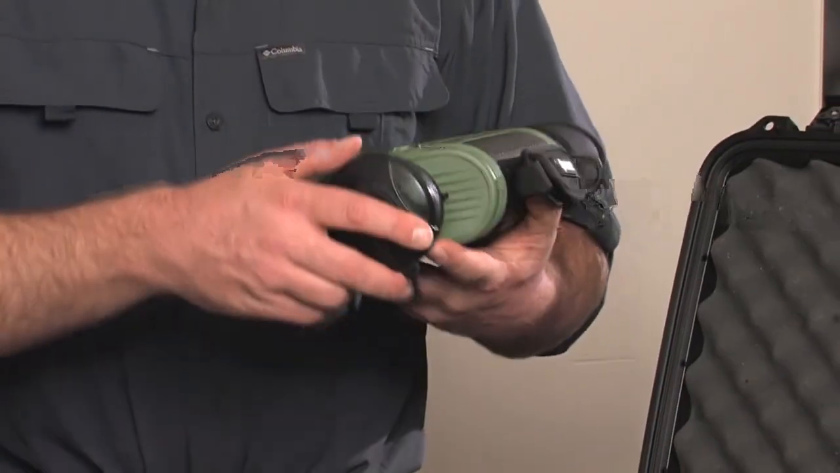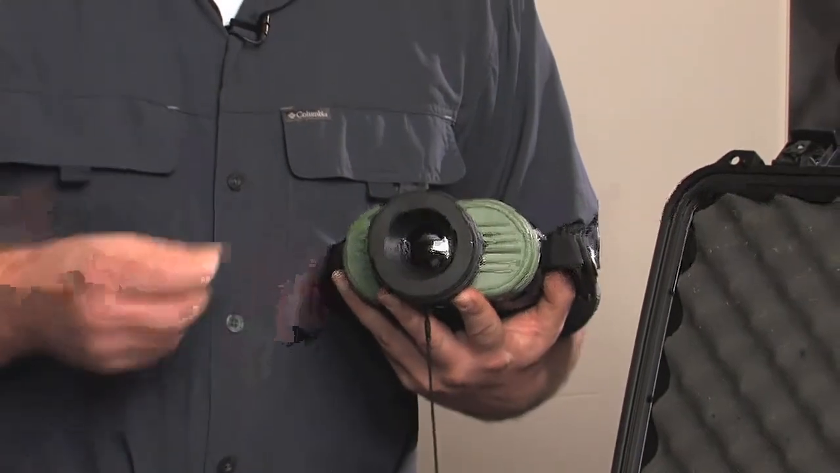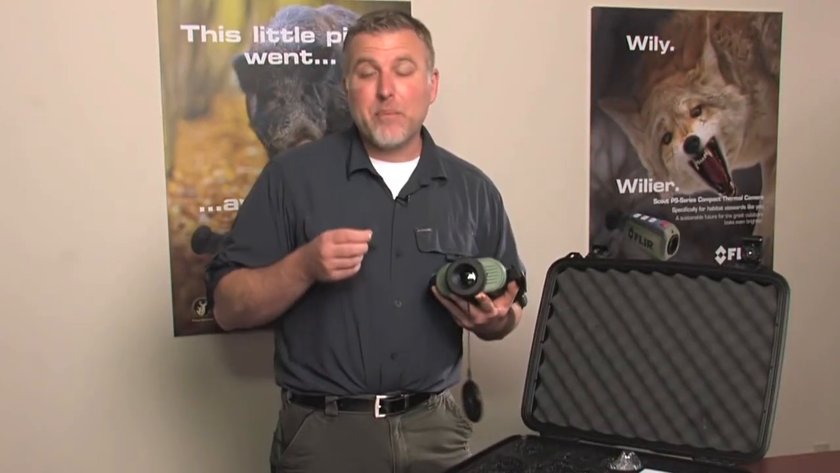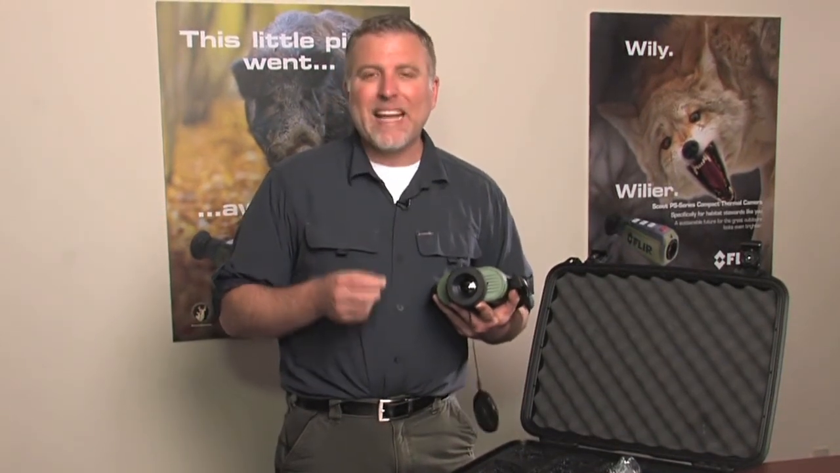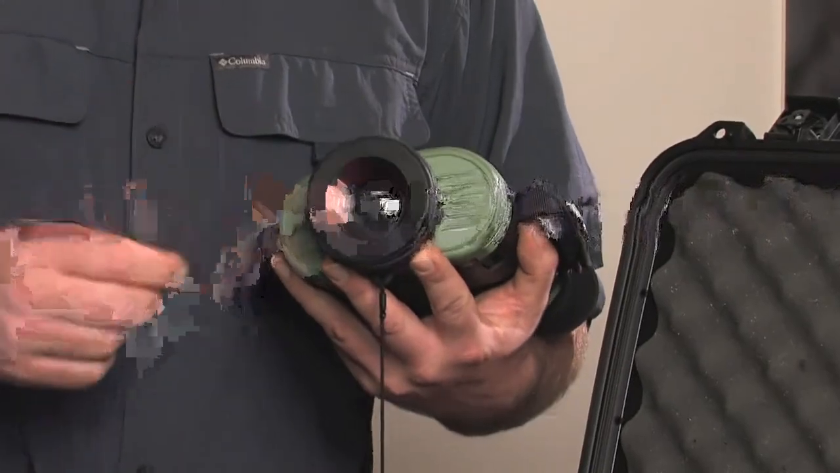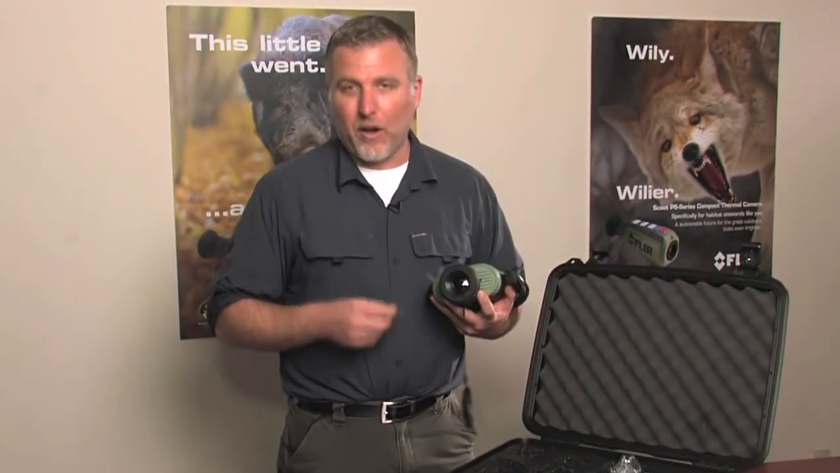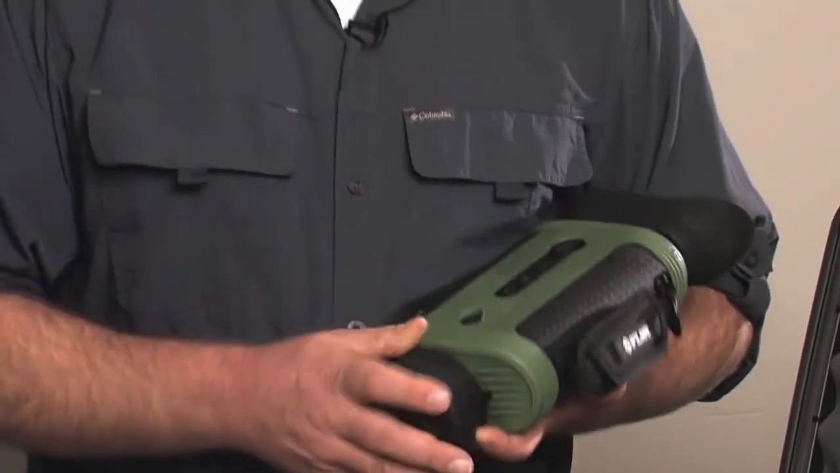And finally, we have the lens itself. This Scout will come with a nice soft rag to clean off the lens, but to get the most out of your Flir unit, you want to use optical grade wipes and deionized water. To remove any fingerprints or grease marks on the lens, please use isopropyl alcohol. So that's it. That's how you get your Flir Scout BTS up and running.